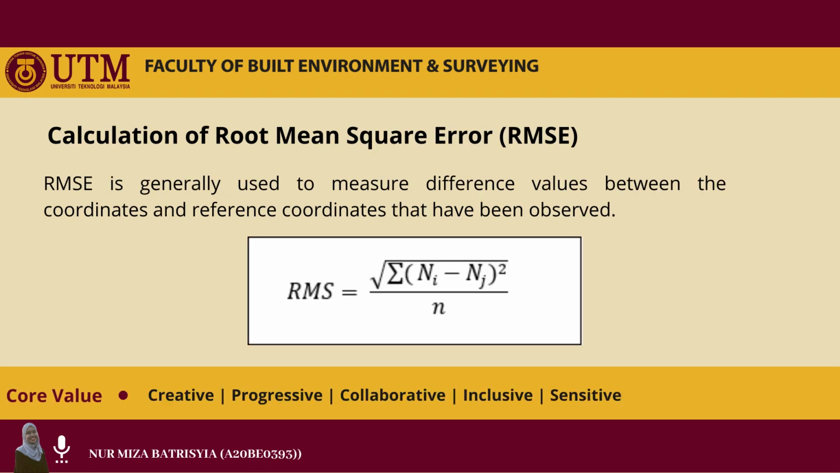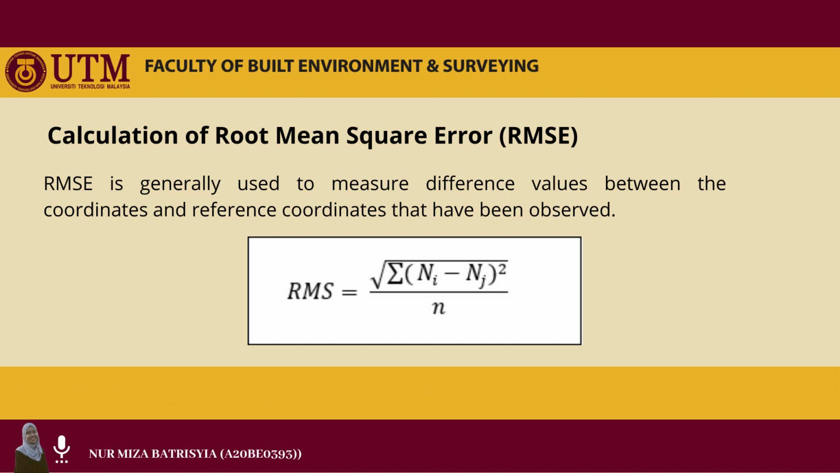The last step required is to calculate the root mean square error. Root mean square error is generally used to measure the difference between the observed coordinates and reference coordinates. The RMSE result will show how accurate the values of the dataset are. The following is the equation that can be used to calculate the RMSE.